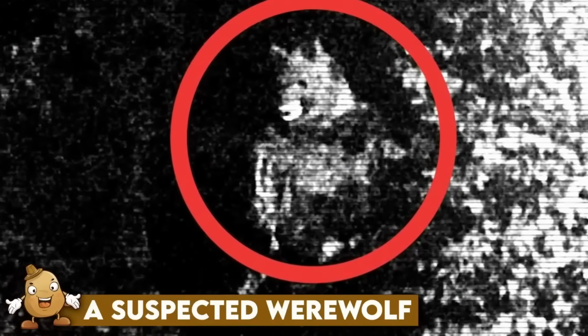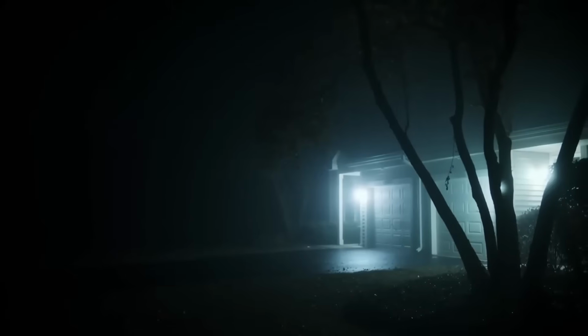A suspected werewolf. It was a strange night in a quiet Virginia neighborhood as a couple's trash was raided by an unknown creature. A quick look at their security footage revealed a bizarre animal lurking in the shadows, initially thought to be a bear. However, this theory was soon dismissed as the area was far from any wooded area or zoos. But things got even weirder when the couple noticed odd behavior from their next-door neighbor, including blank stares and uncanny human-like habits. Could it be that werewolves are real and their neighbor is one of them? If it were me, I'd start packing my bags and planning my escape.